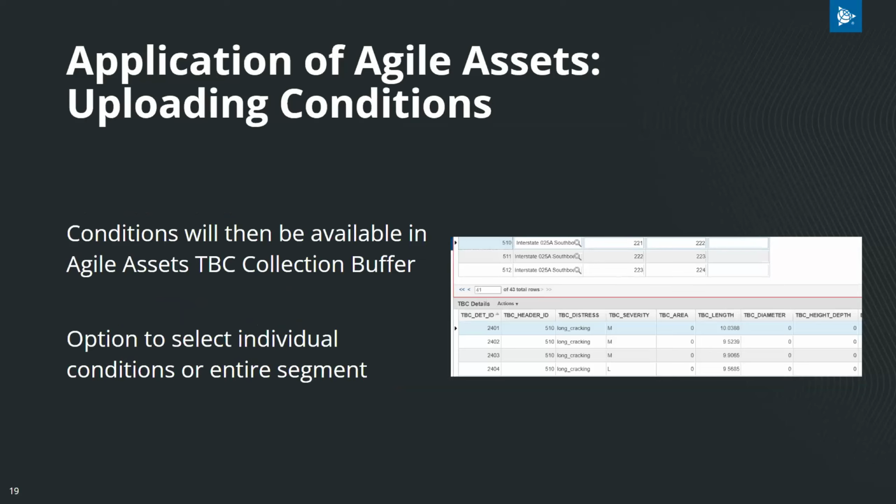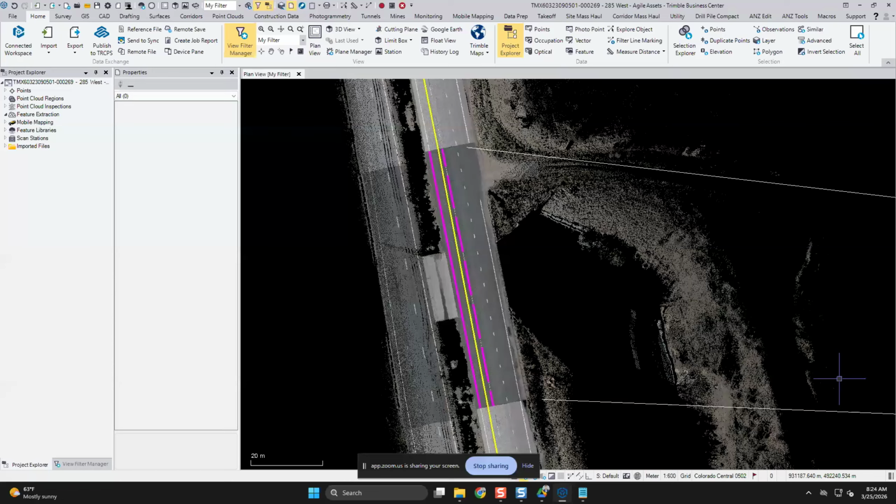Good morning. So as mentioned, I'm going to demonstrate the road network workflow inside of TBC. So I'll share my screen here. All right, as you can see, I've got a mobile mapping data set that's already been processed and available inside of TBC.